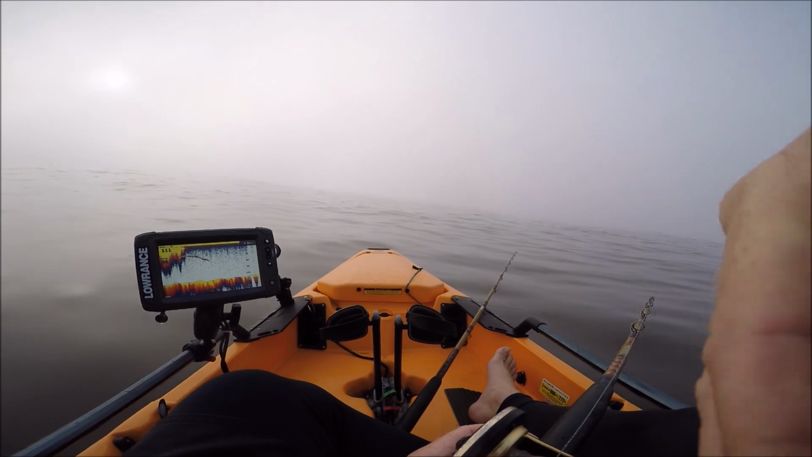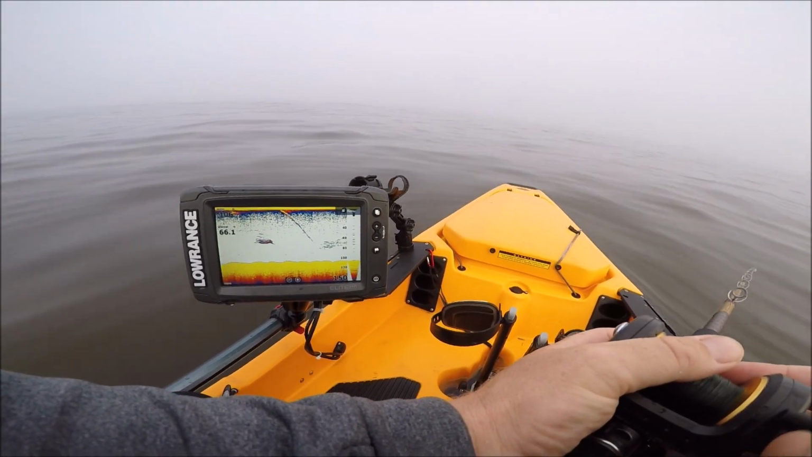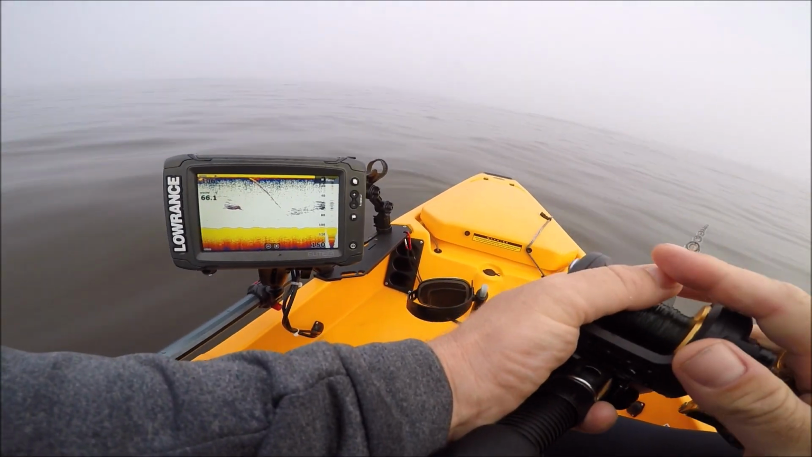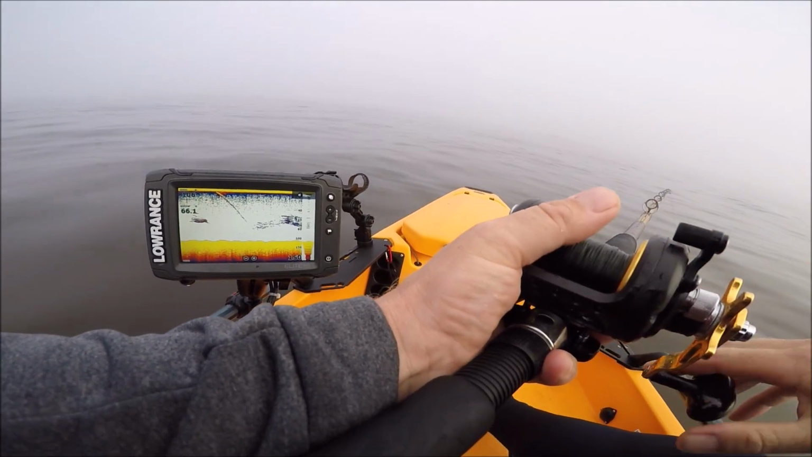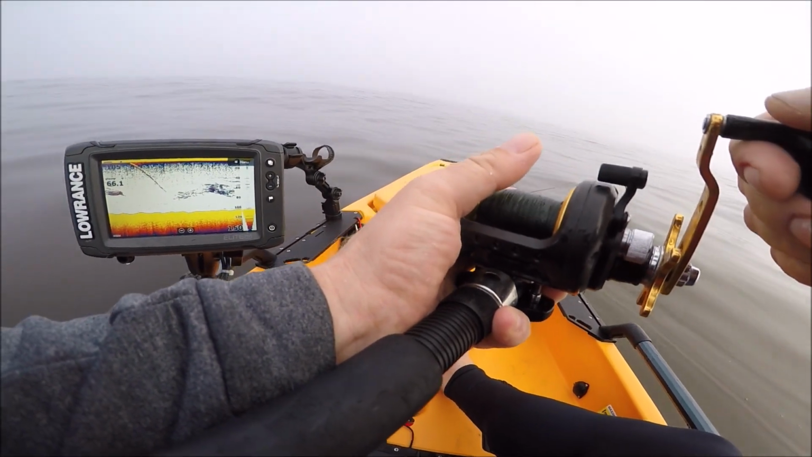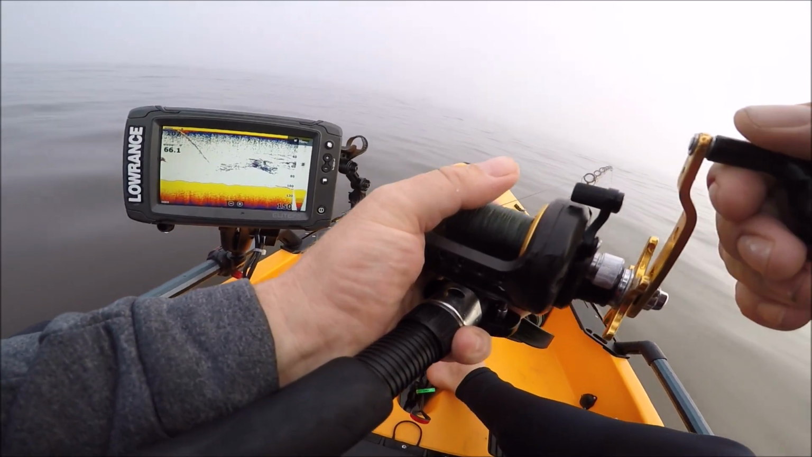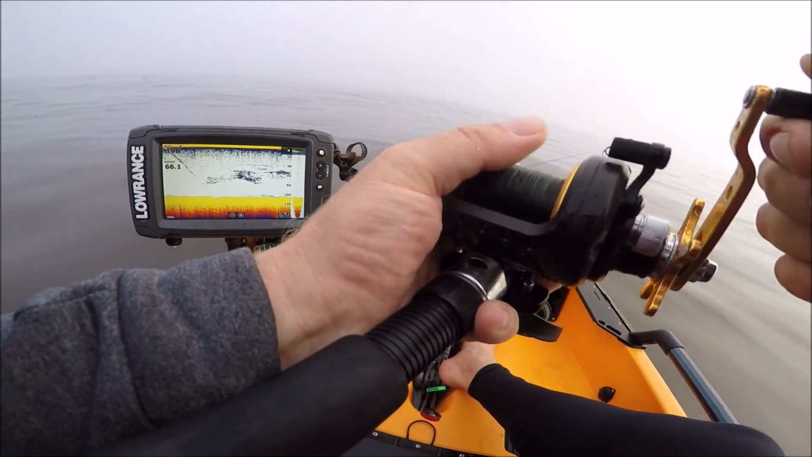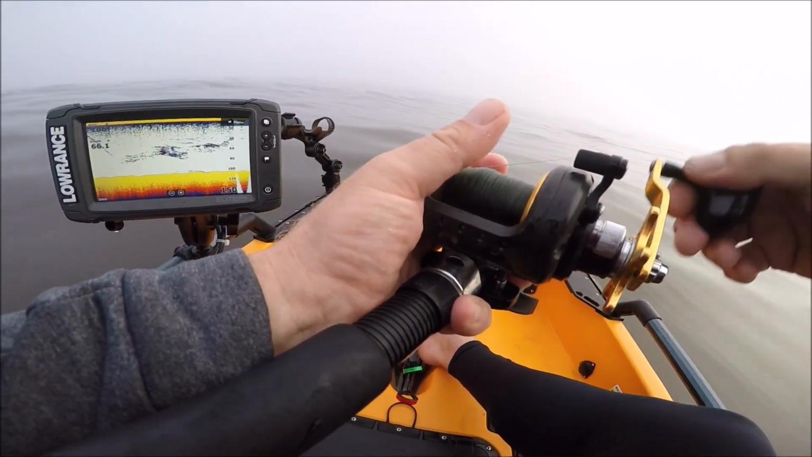So let's see if we can find that school again. I don't know if you guys can see that, but it's looking like mackerel. Checking out my lure. Hopefully there's some yellowtail lurking beneath these mackerel. Oh, there's a knock. All right, we got a mackerel on. Feels like a pretty heavy one. I'm just gonna let this mackerel kind of spaz out on my jig for a minute. See if... All right, he's bouncing and spazzing.